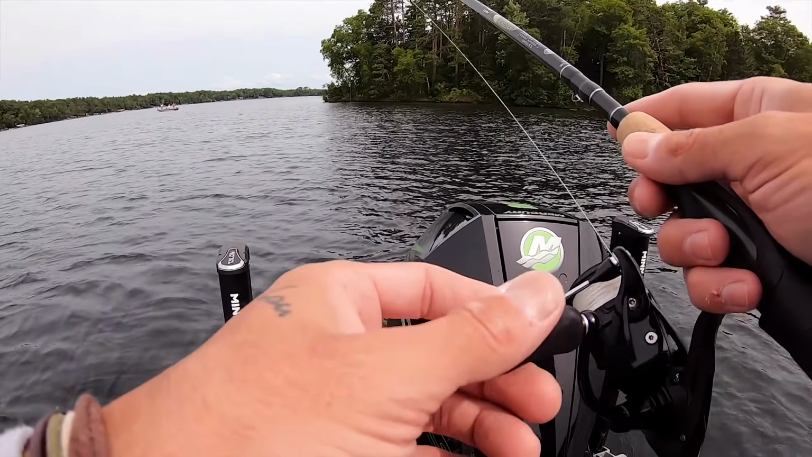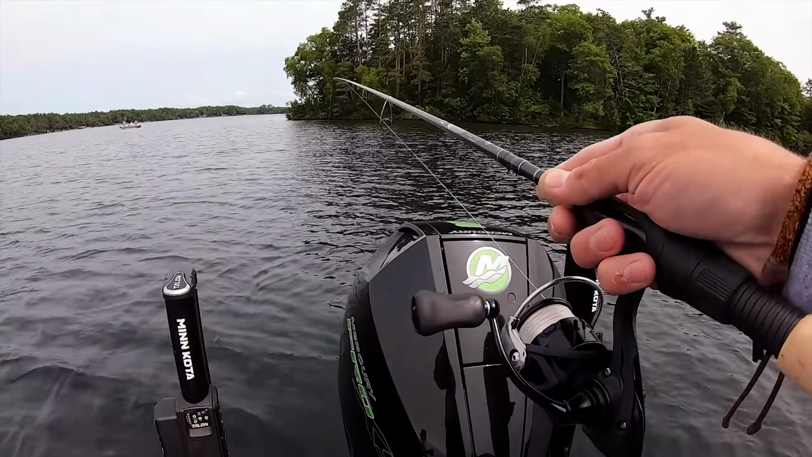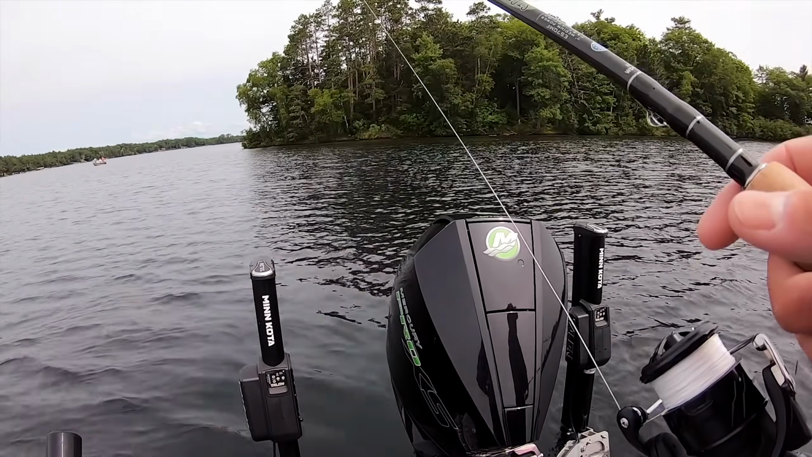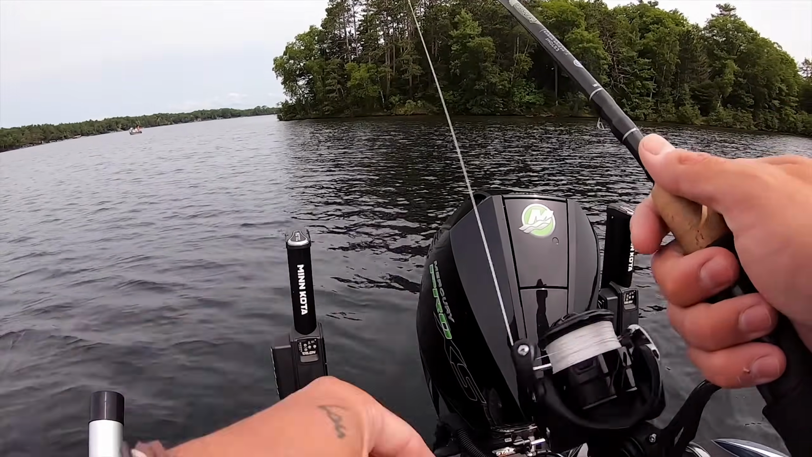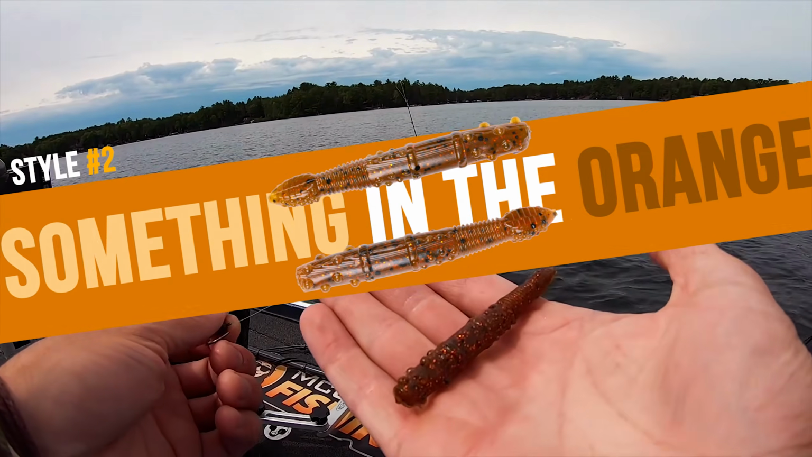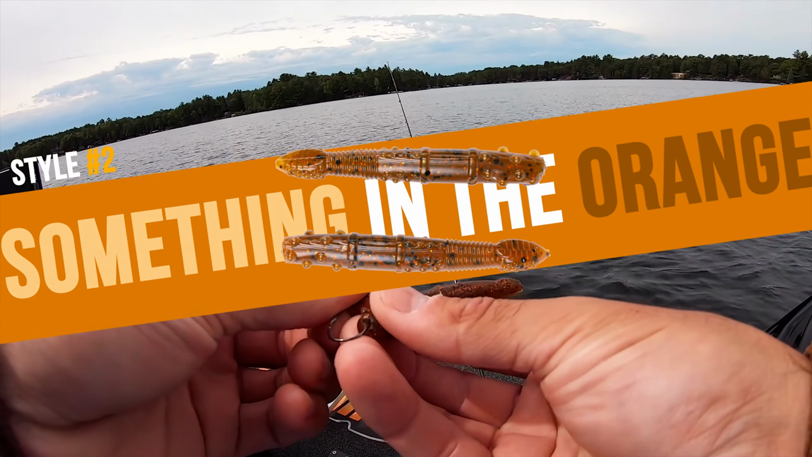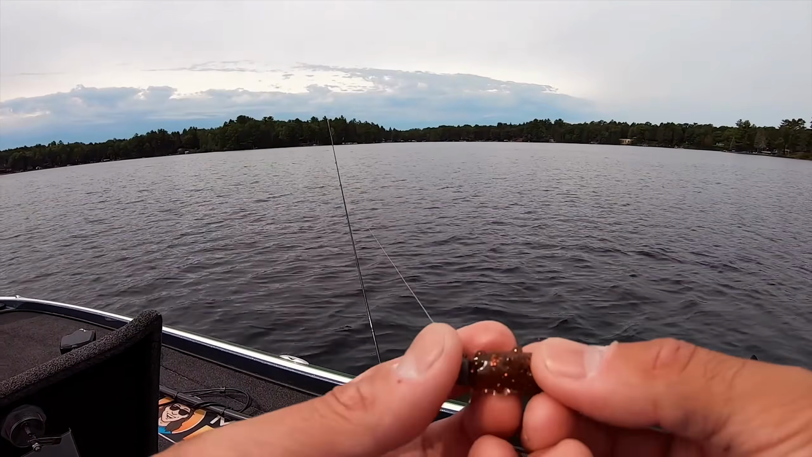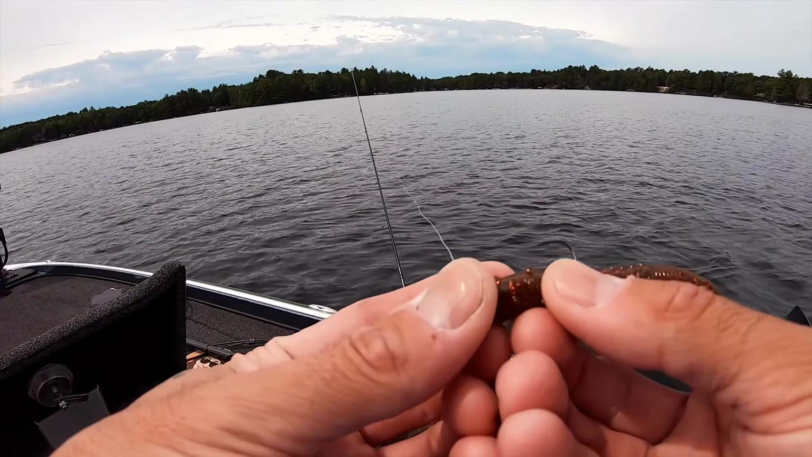Can I maybe catch a smallmouth or something? Asking for a friend. You know what color did really good out here for P? That's something in the orange color. Really? Yeah, I'm gonna put that on. This time of year? All right, guys, something in the orange. Hammer stick for perfect place. The double bar right here for perfect hook placement.